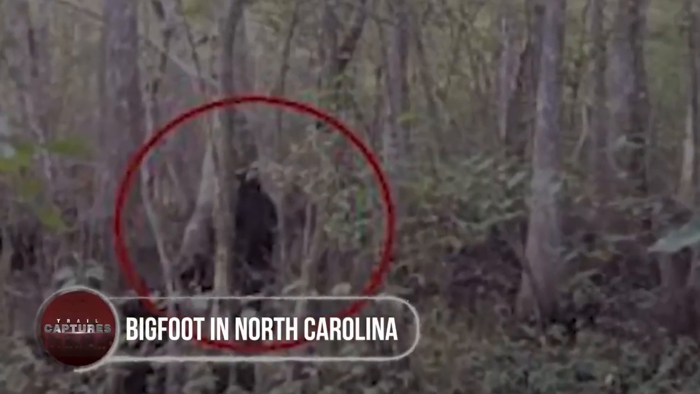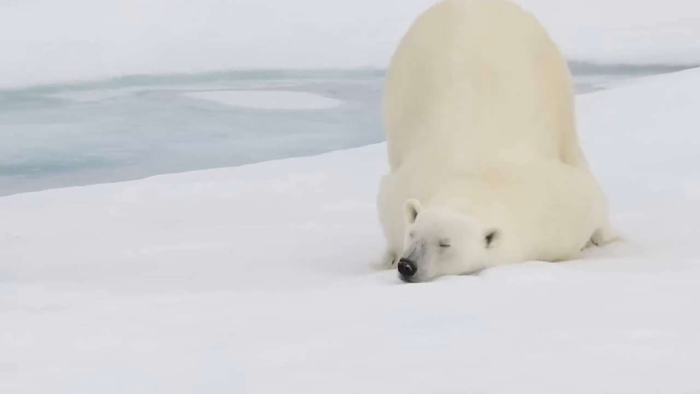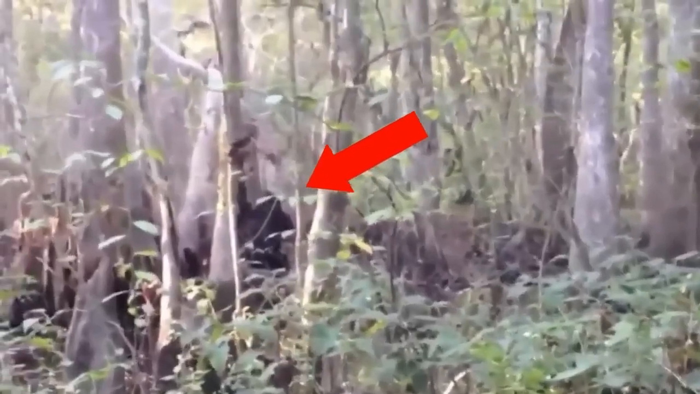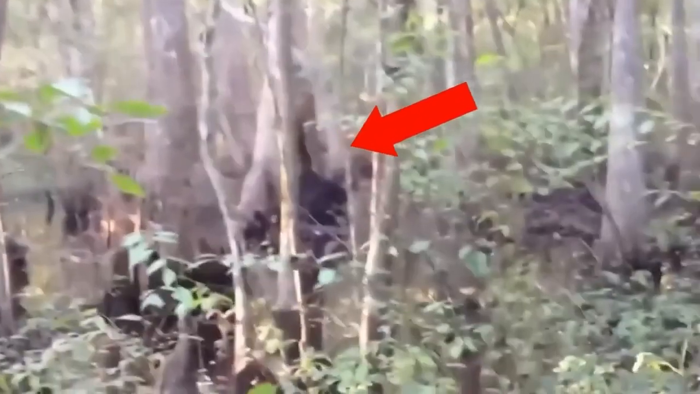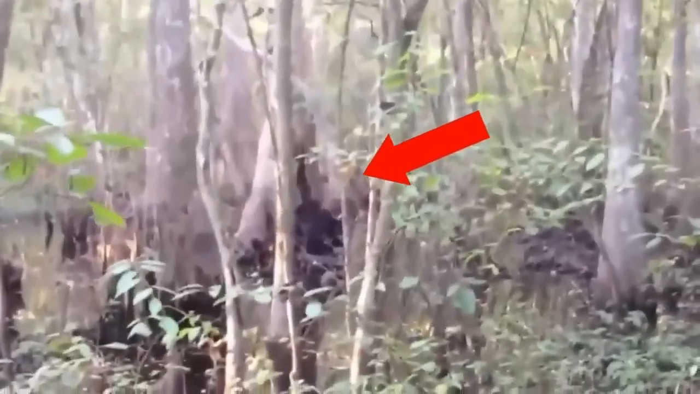Bigfoot in North Carolina. Tales of a large ape-like creature lurking in the forest of North Carolina are as common as the polar bears of Antarctica. While retrieving game cameras set up in a wooded area of the country, a Bigfoot enthusiast heard a couple of knocks and loud grunts and took his camera out to record the wild animal. Although it was not easy to identify, a dark shape could be seen sitting there among the trees. At first, he took it for a large gorilla, but the huge primate was never seen before in that area. So, could it be that legendary hairy beast as claimed by the man? Or was it just an illusion? What do you guys think?